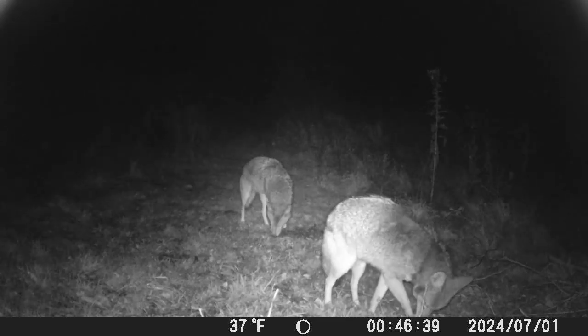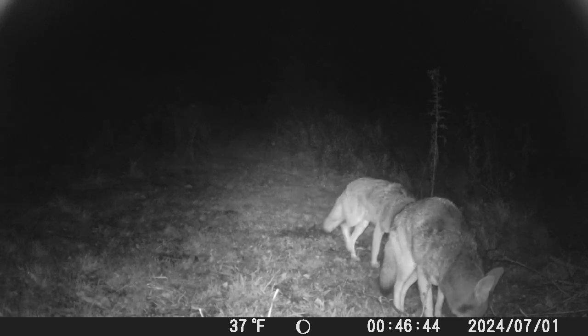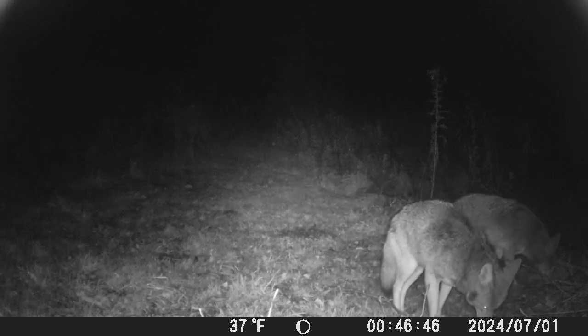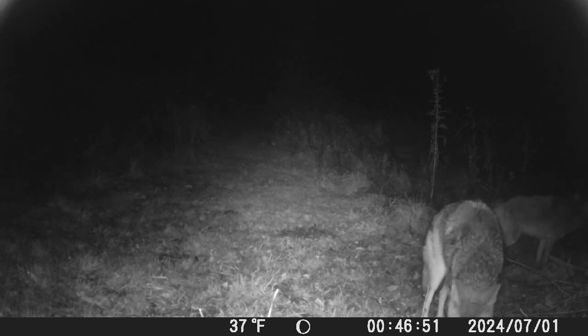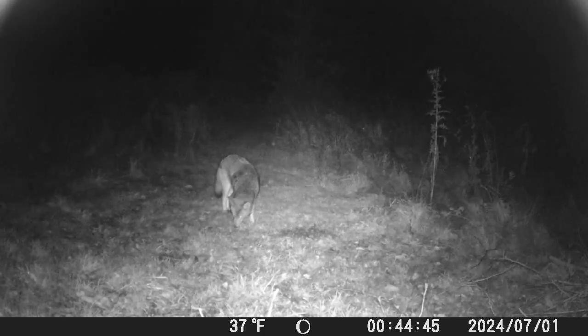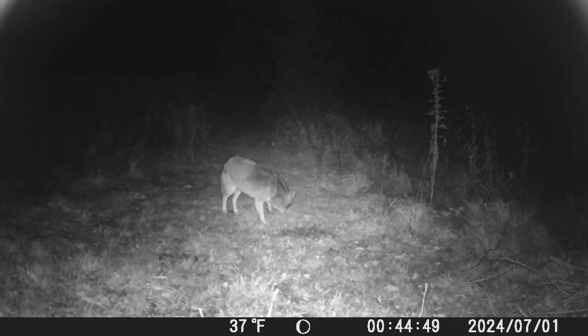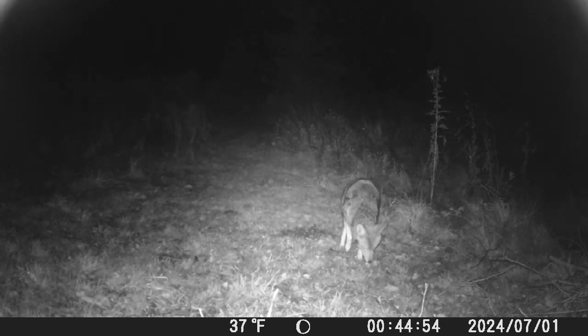Probably the same two coyotes back at the apple tree location, getting something to eat. And then we're on to another one with just a solo act. Yeah, and he's real healthy. Look at his coat, very, very thick coat. Seems to have some meat on them bones. So very healthy. Oh, one running towards the back of the camera.